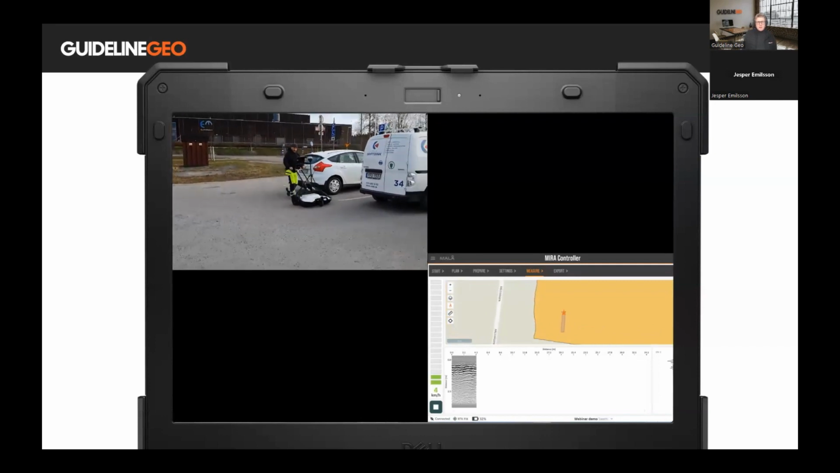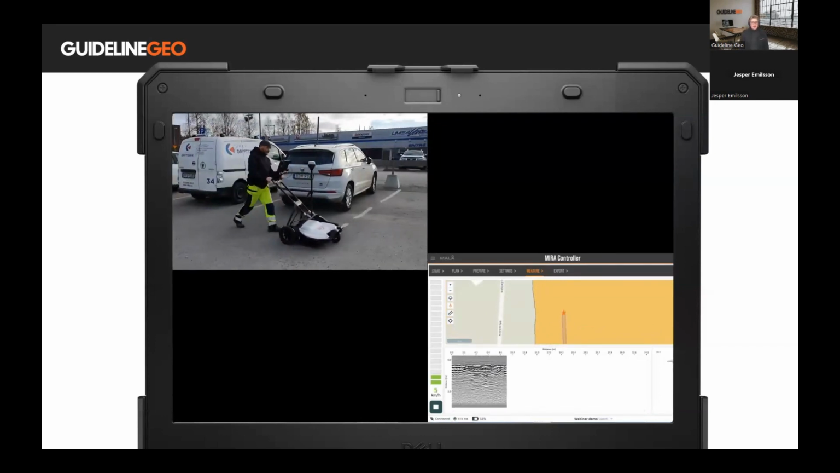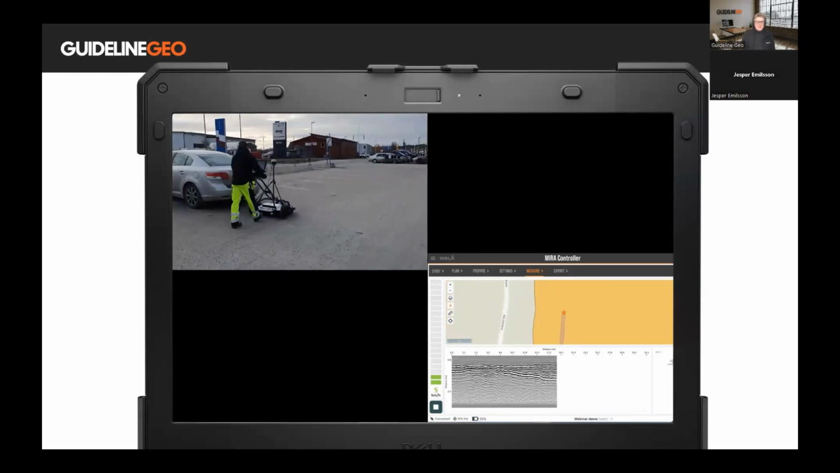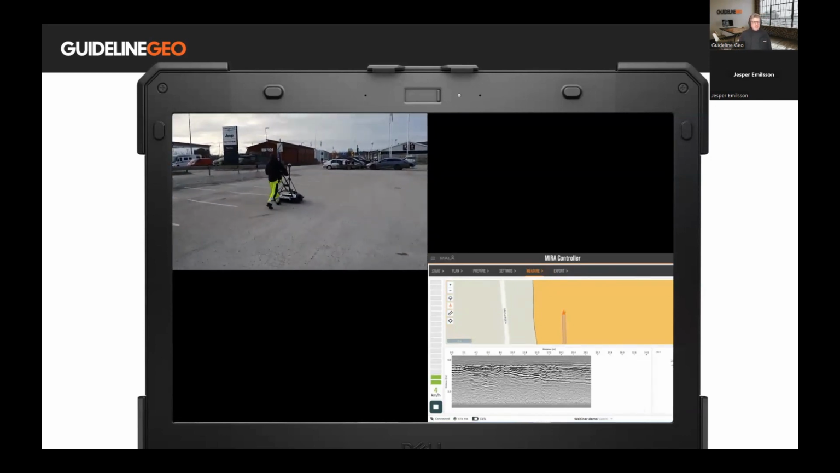As you can see in the bottom right, you have the data collection software, the MIRA Controller. You can see the swath being painted while you're collecting your data. You can see the outlines of your shapefile, and underneath that, the base map.